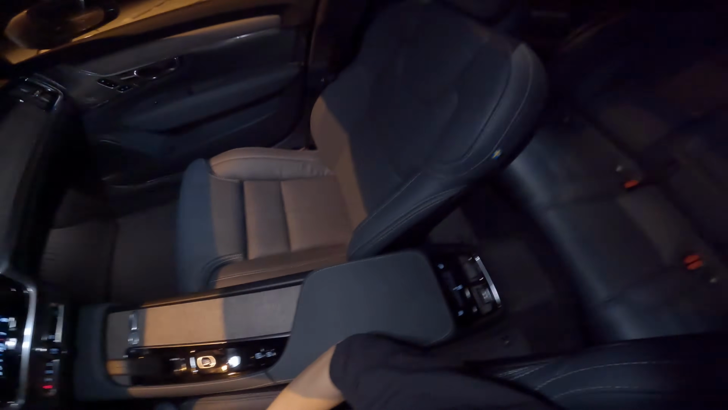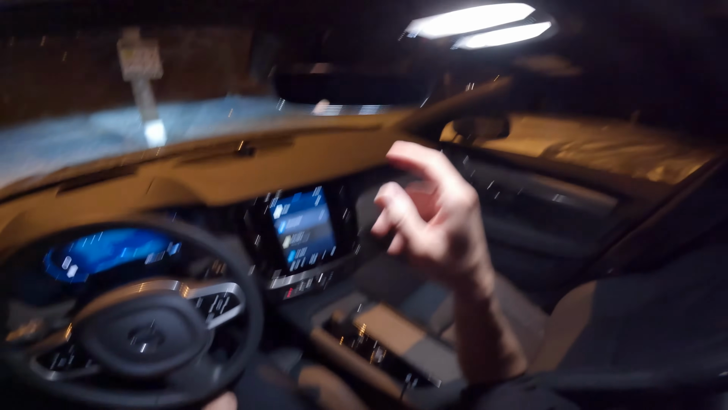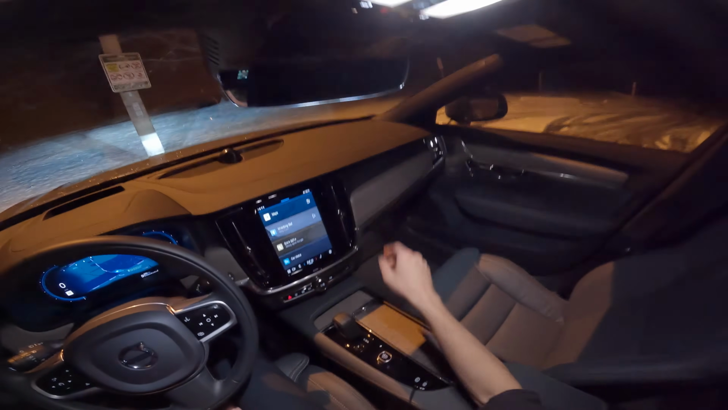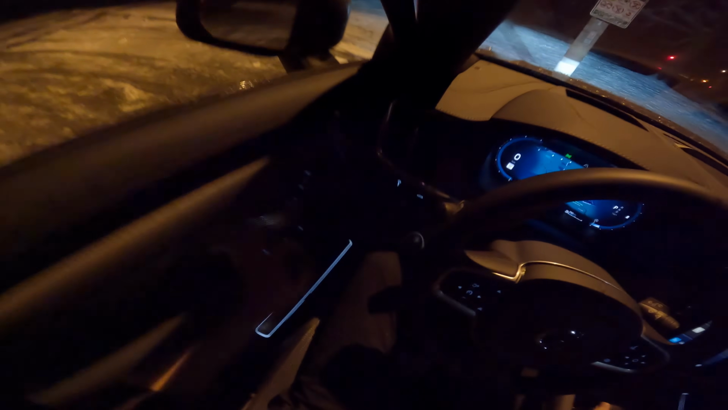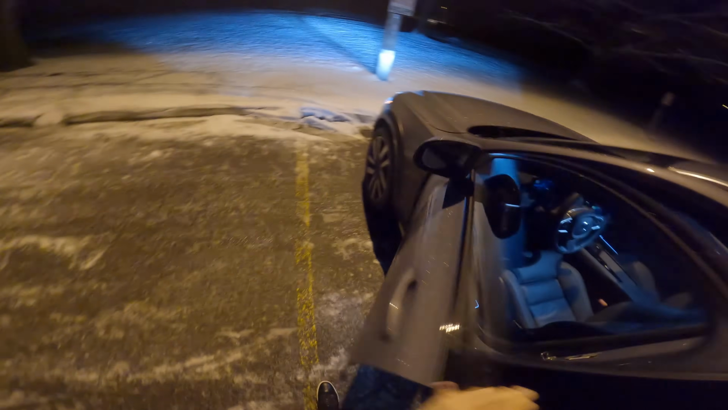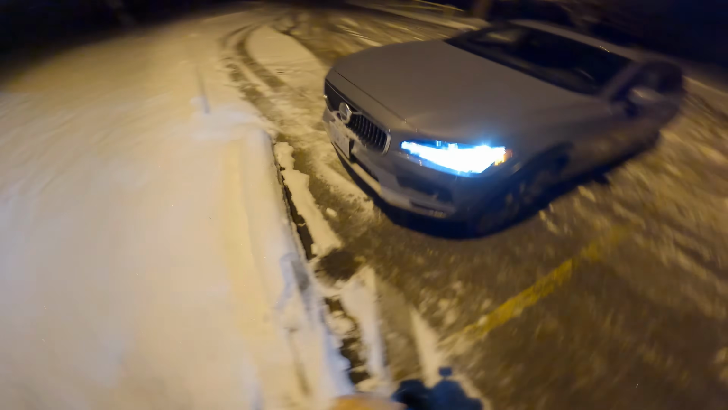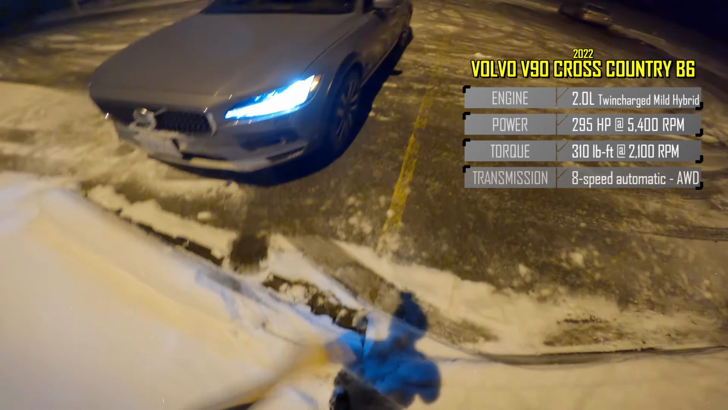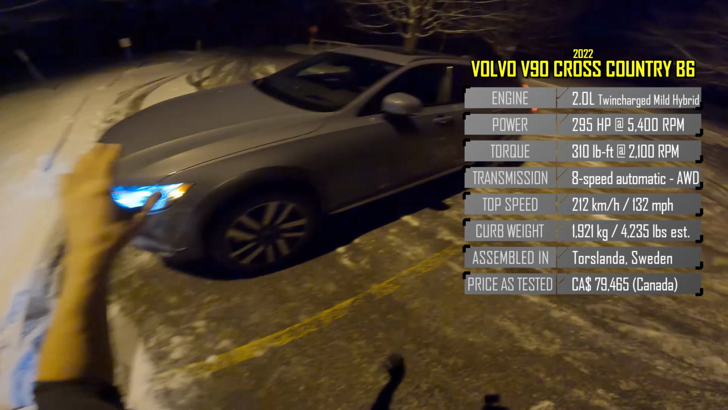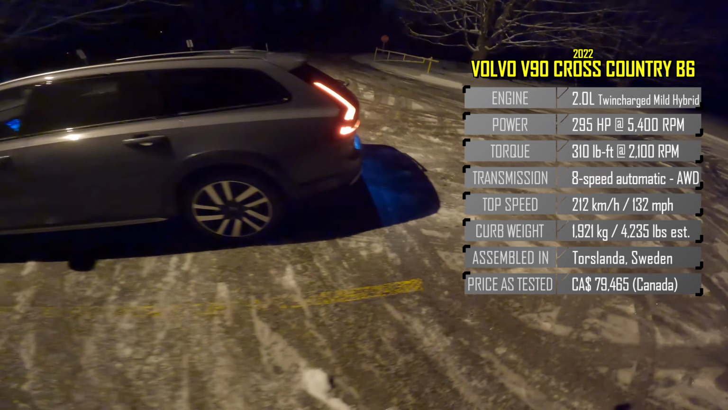Today we're going to take a night POV test drive in this 2022 Volvo V90 Cross Country B6. And quickly before we get driving, let's take a brief look around the outside so we can see how it looks here at night, and the head and tail lights. I'll show you the stats on the right hand side so you know everything about this 2022 Volvo V90 Cross Country B6. The B6 is the new powertrain. We get a turbocharged, supercharged, mild hybrid inline 4 in the front.